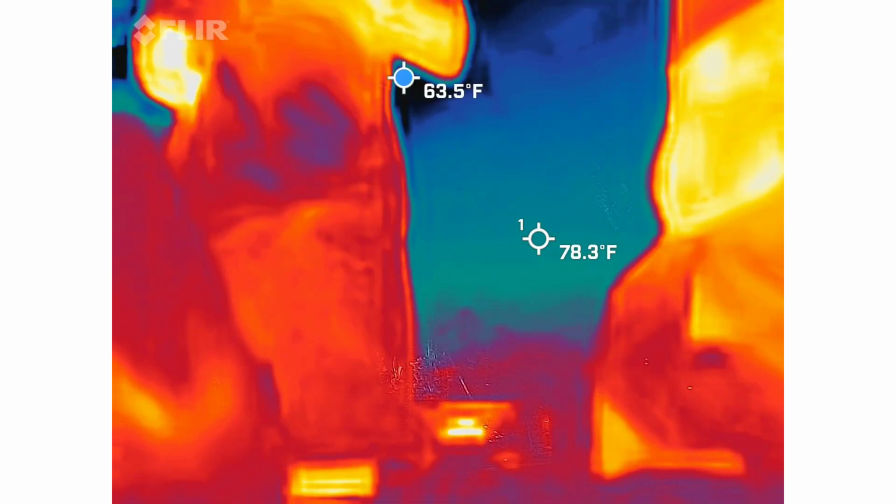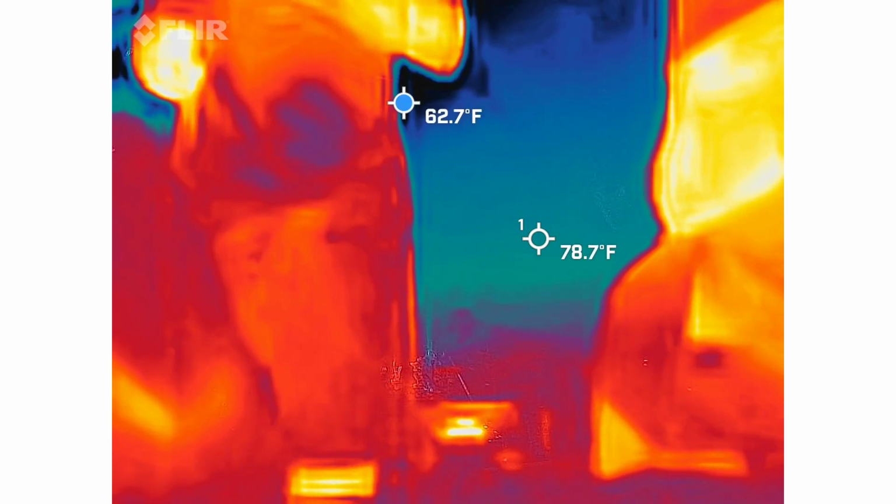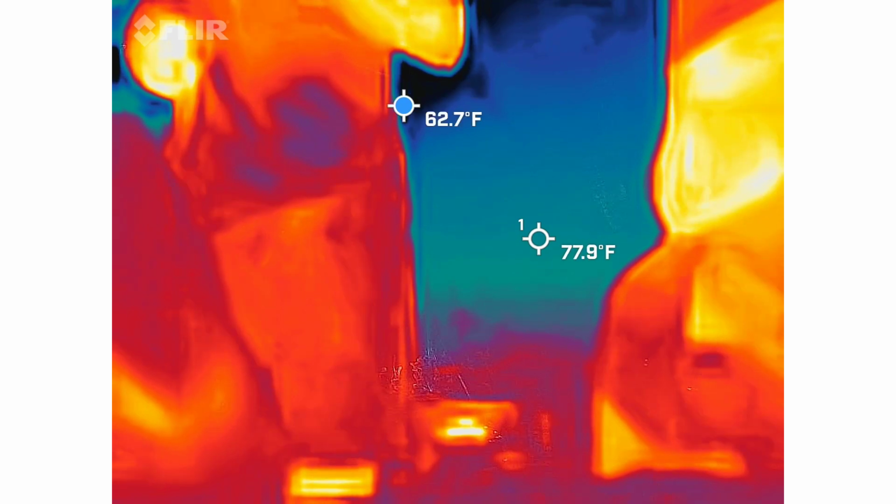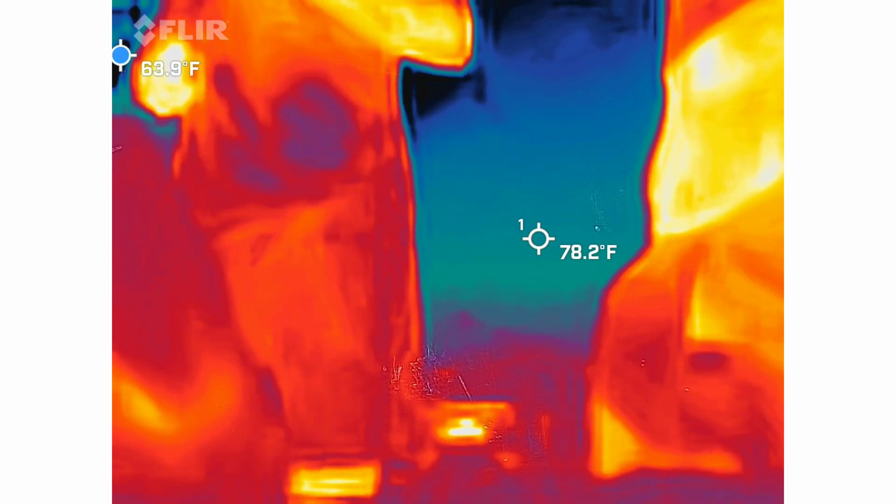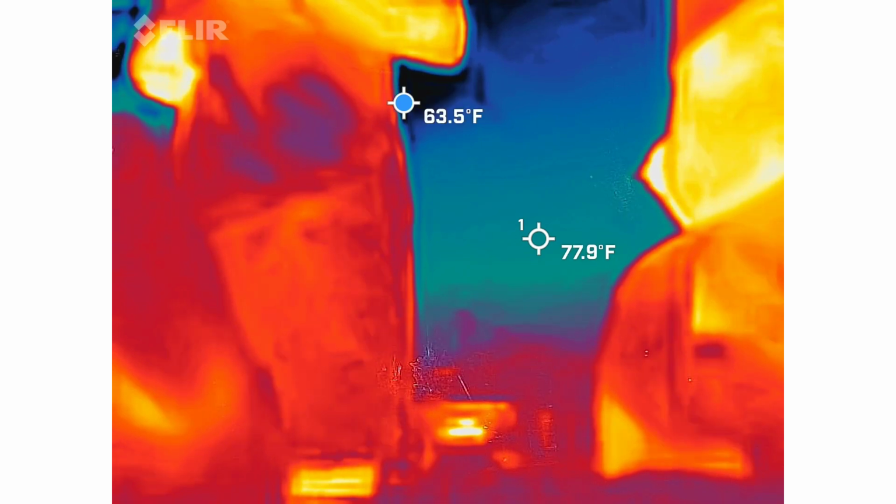No. Darkness. Dark shadows. That could be one. Darkness. And tell us what city you lived in, where you grew up in Ireland.